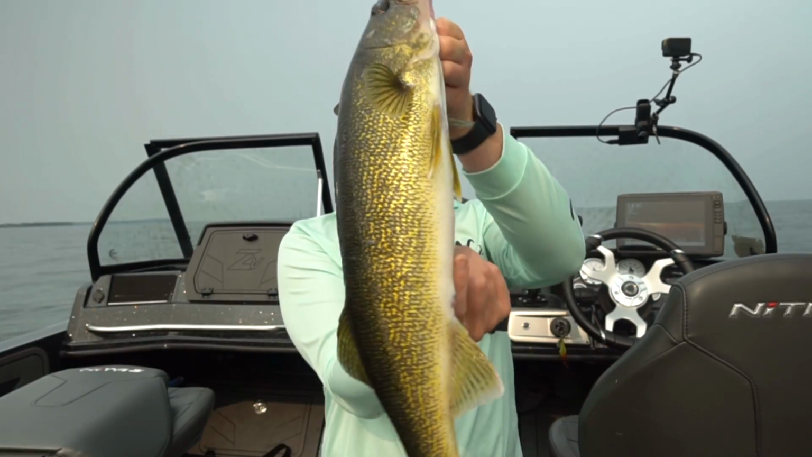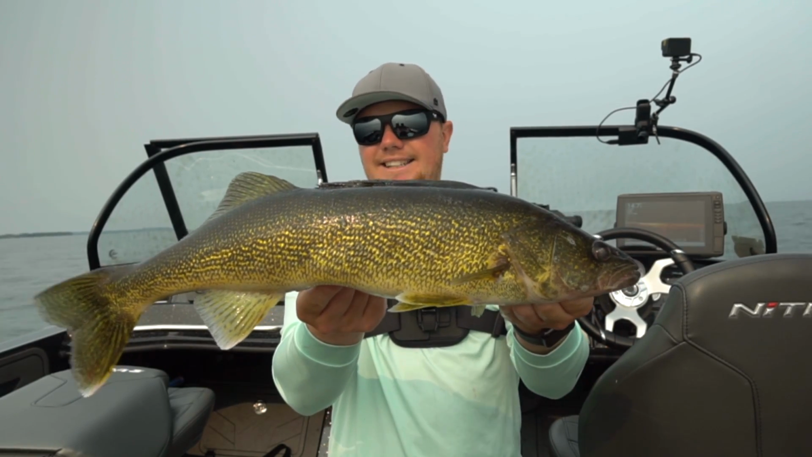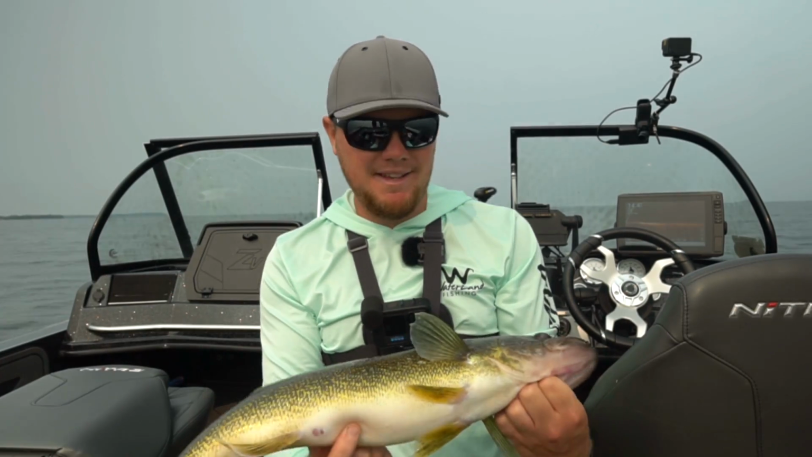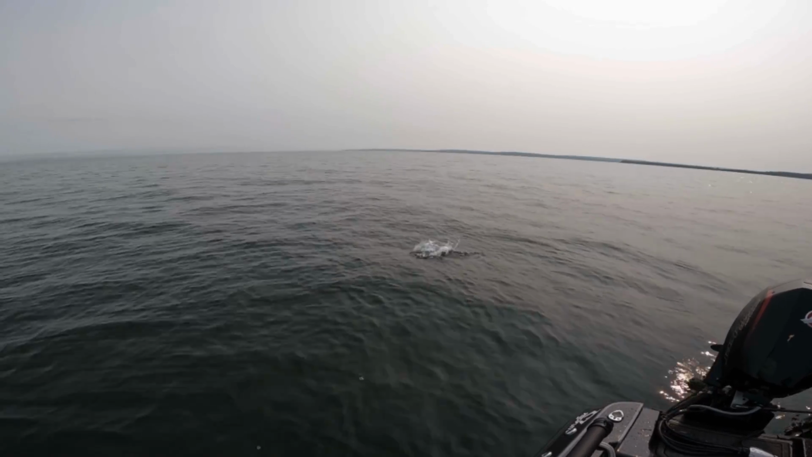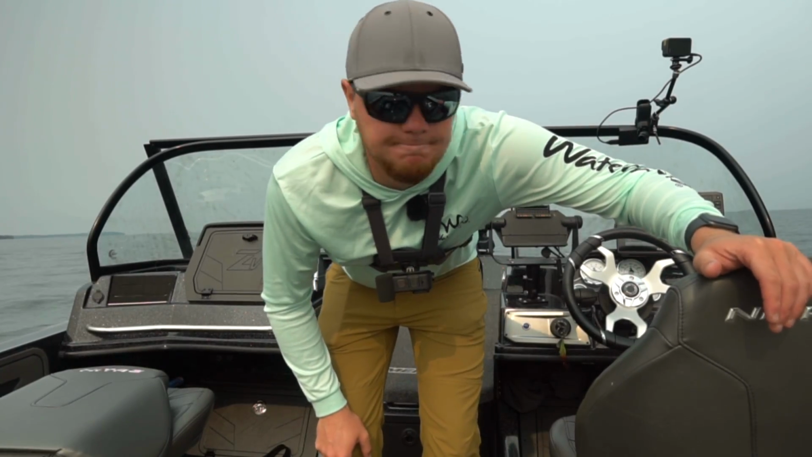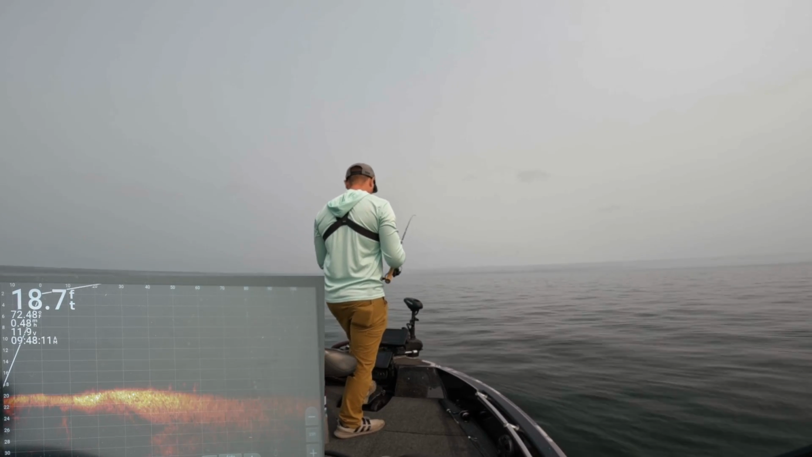Another good eater if we were keeping fish. Awesome colors to that one too as well. Just a gorgeous Green Bay walleye right there. And we're sharpshooting them. Let's get this girl back. There she goes. Awesome. That's our second fish in less than 10 casts. We'll take that.